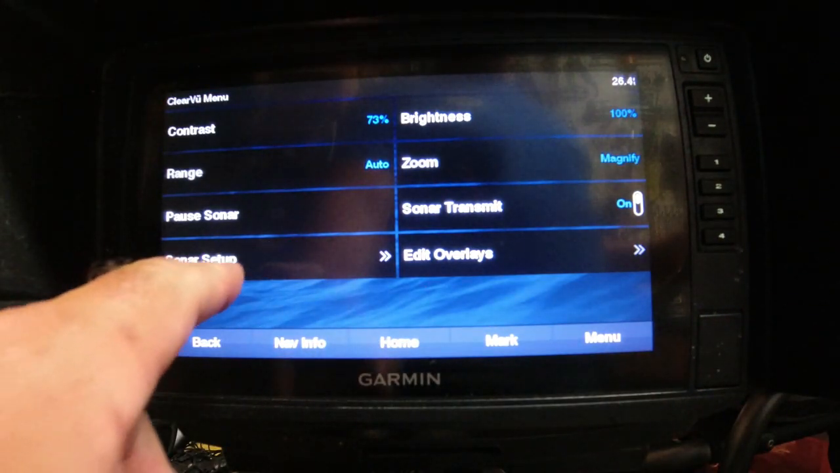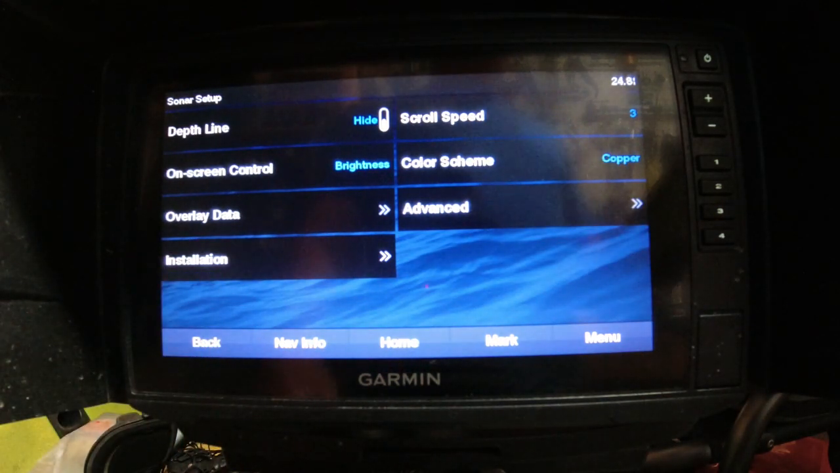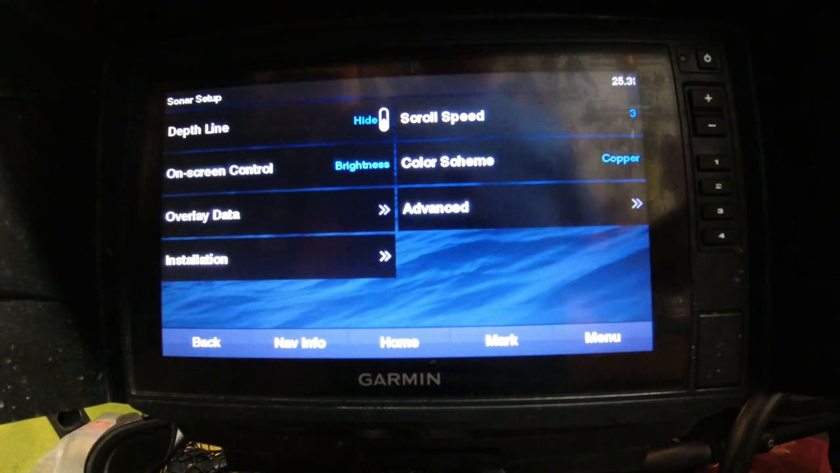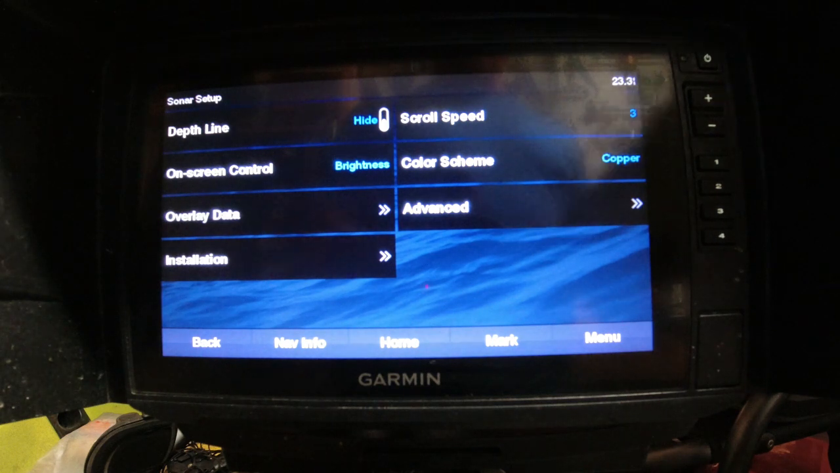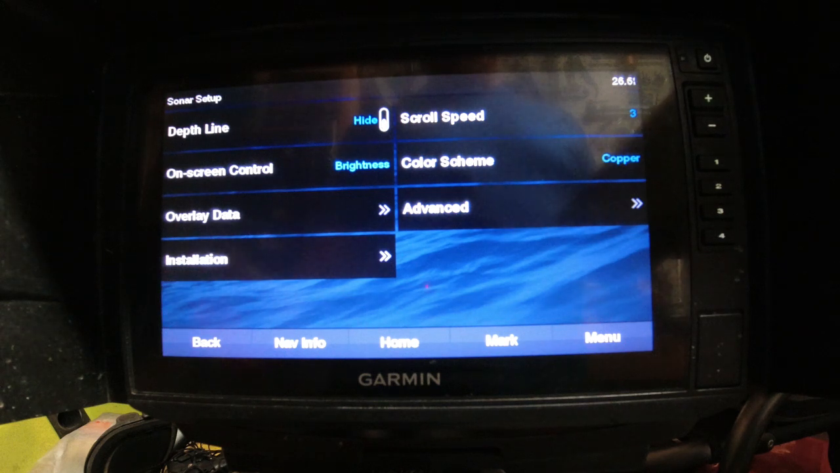Okay, and now we're going to go to Sonar setup over here on your units. So depth line is like a quick reference for the bottom. I just turn that off. I can tell what the bottom is on my screen plenty fine. I don't need any more lines on my screen other than what I have it set up for. Some other people may like that, and if you do, it's a good feature. These are really just a good starting point for you.